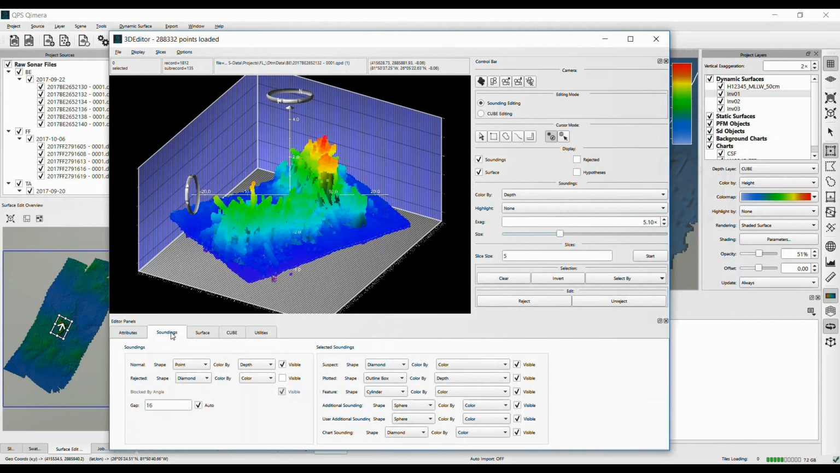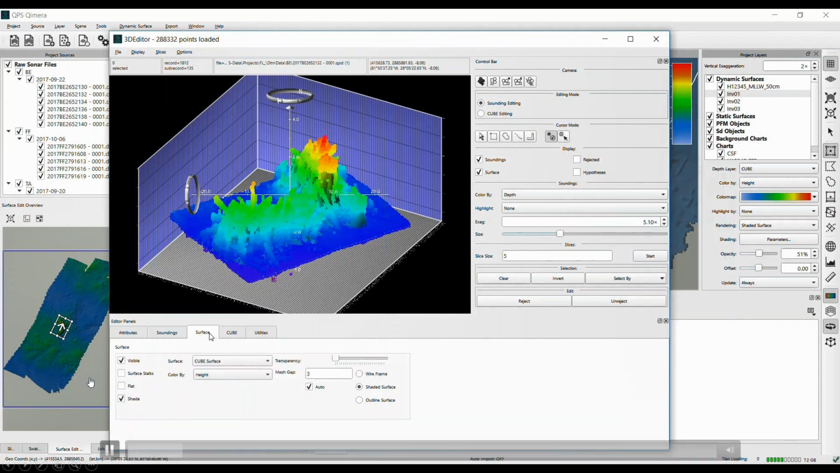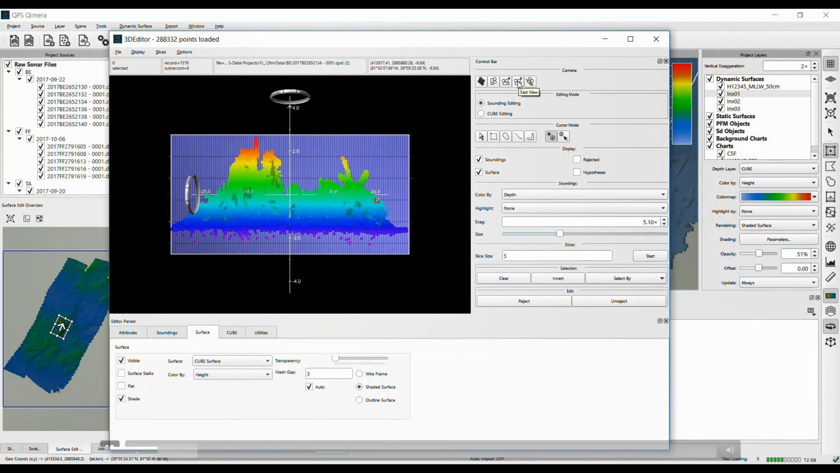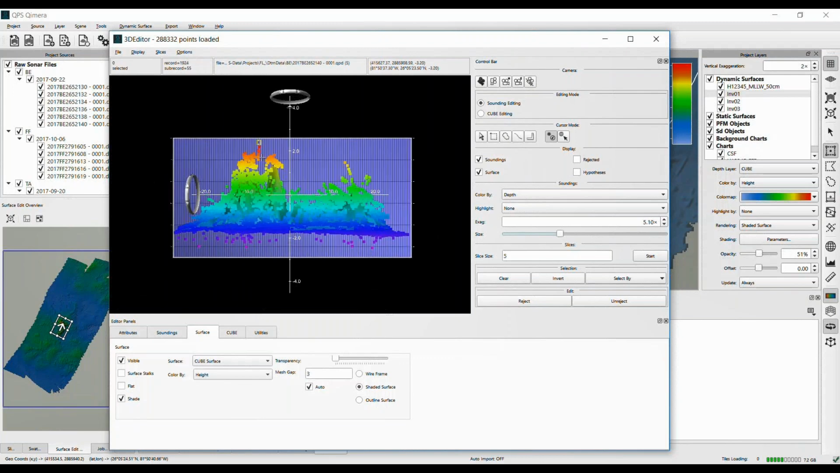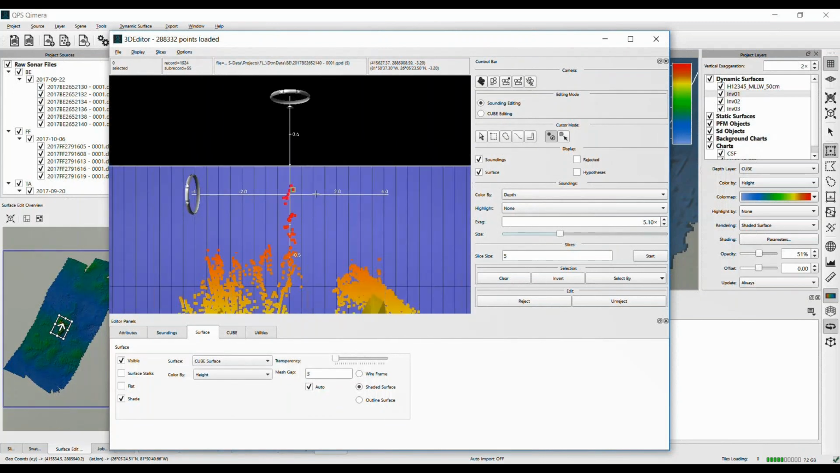And that's what we want to do in this case, where it could be a danger to navigation. So I have this view, and I'm making sure my grid is being displayed, my cube surface is being displayed. Then I'm going to tip this horizontally and look at it from a few different angles, and then zoom in. We have a utility to automatically select the shoal depth.